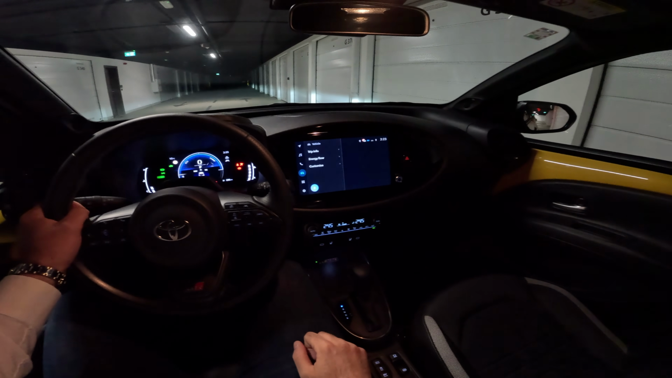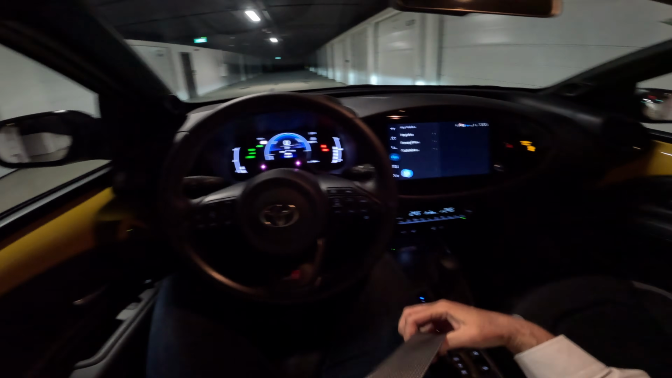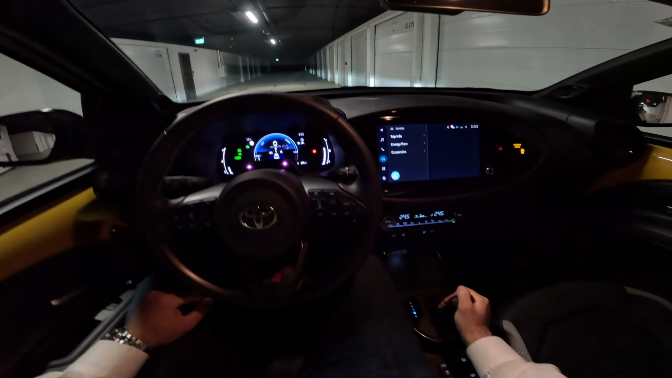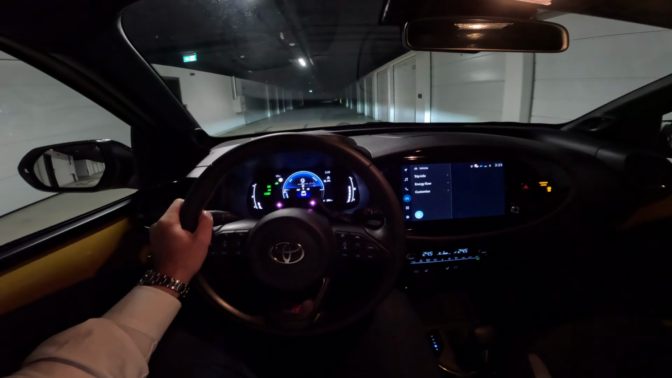Lovely layout here in front of us, like a funky design of the dashboard itself, very unique. Let's put on the seat belt, put it to drive, and yeah, that's it. Off we go.